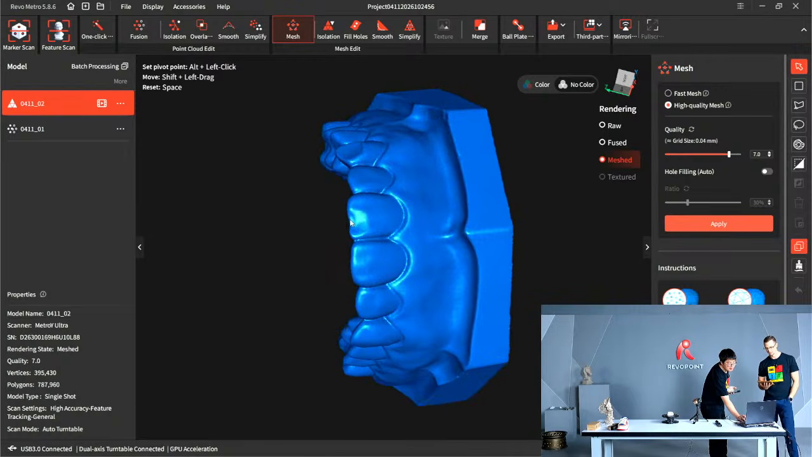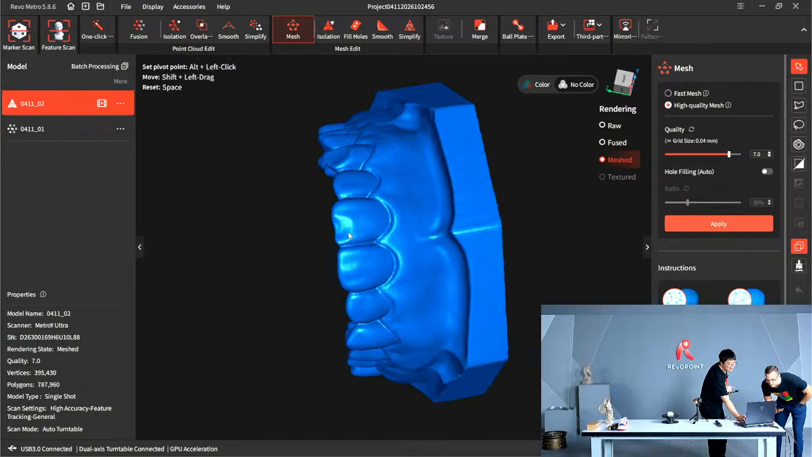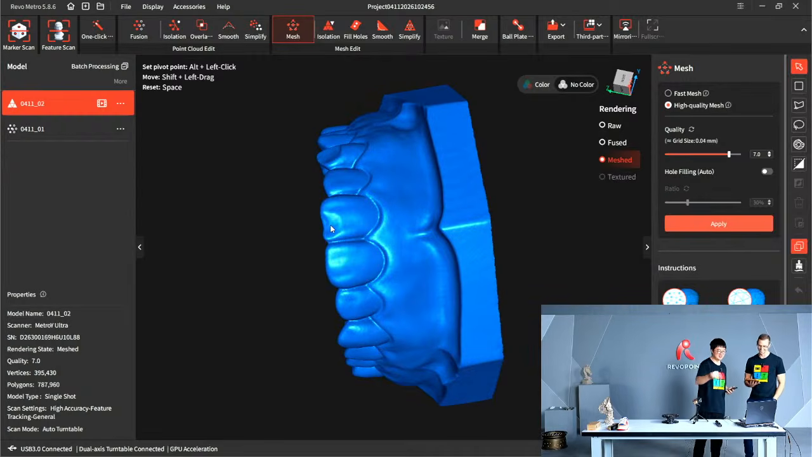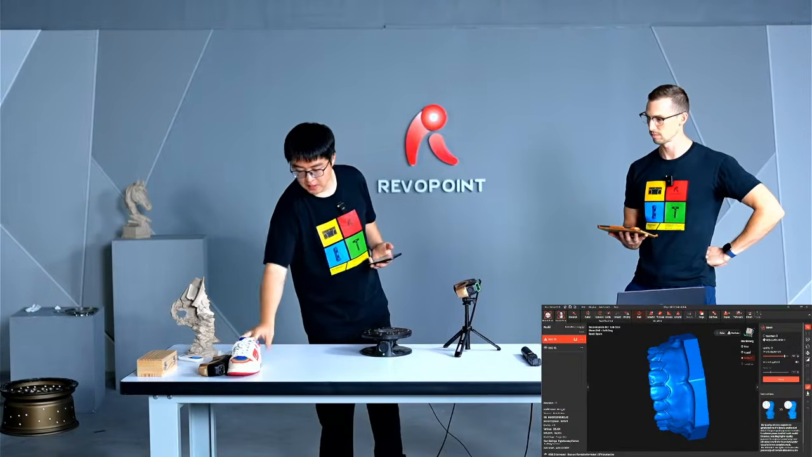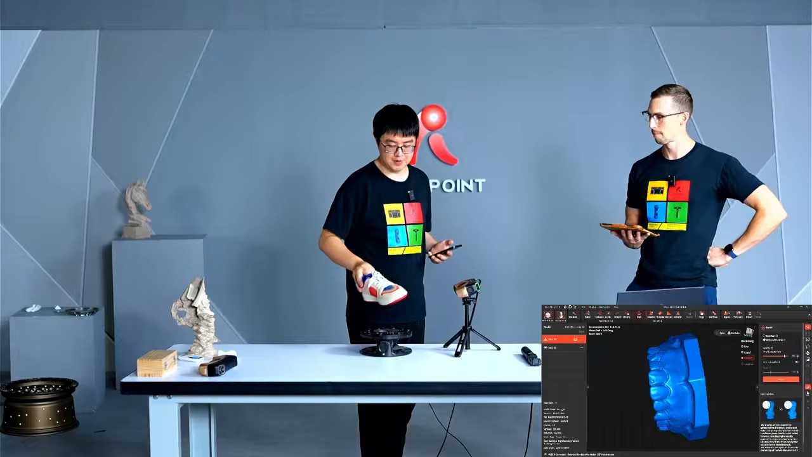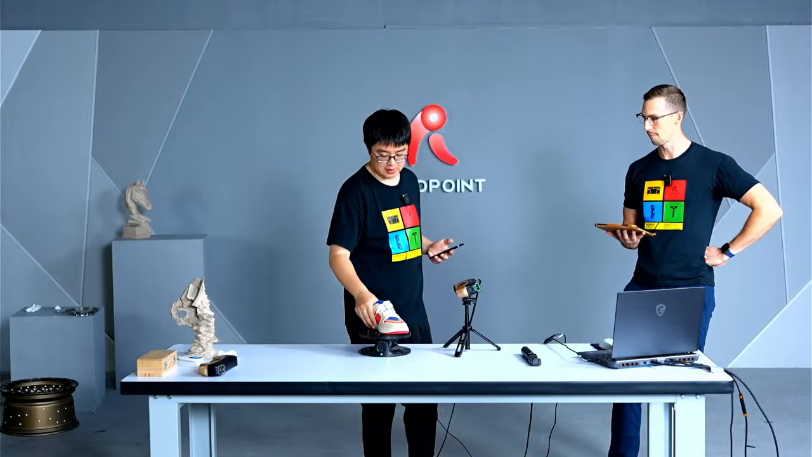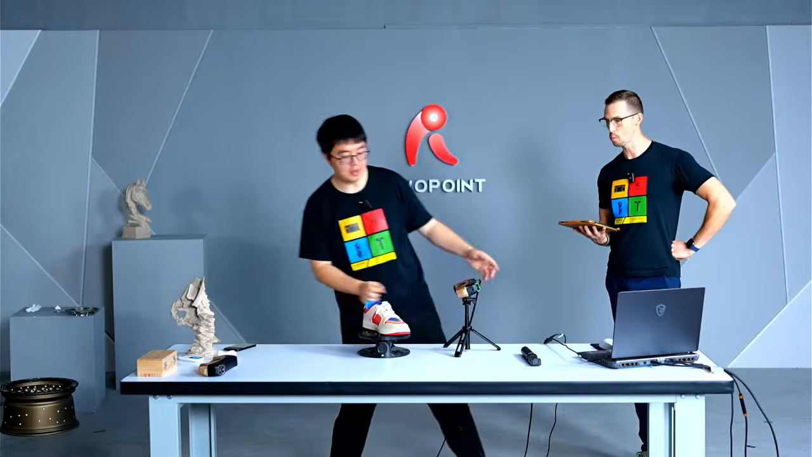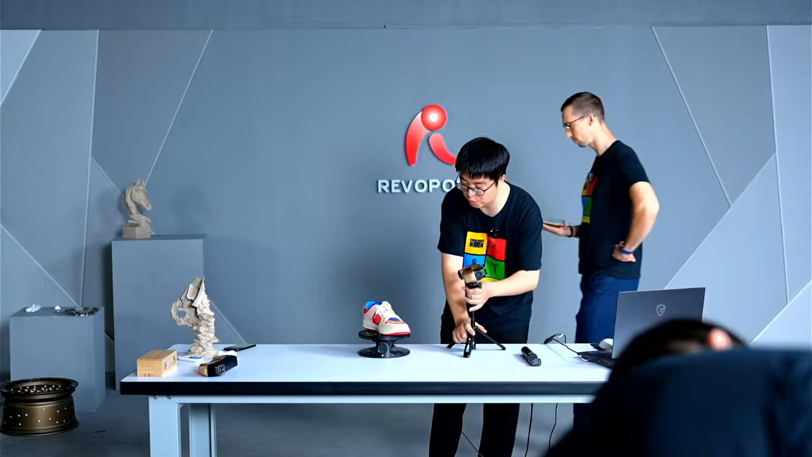Check this out. Actually, I knocked off the front of this teeth. So when you are worried about the stability of the scan, and also for a small object, you can always consider this auto turntable mode. And calling back to what Travis just said in the introduction, auto turntable mode is the only mode that you can use full color scan.